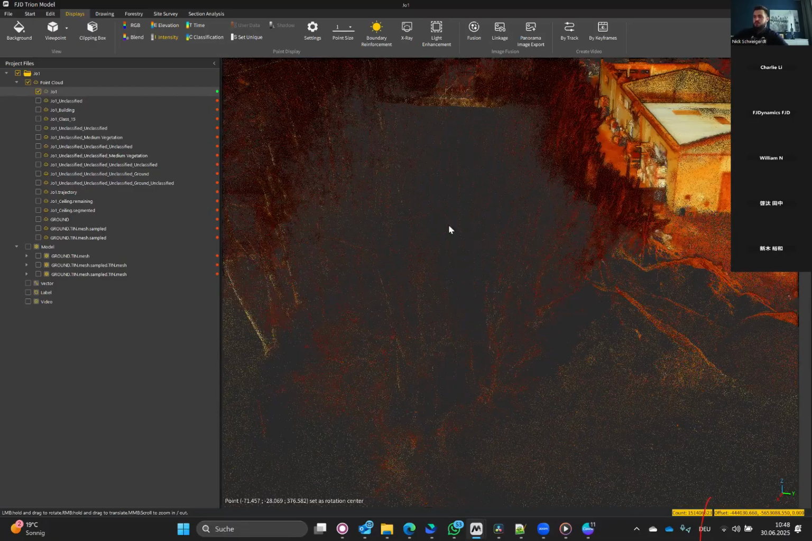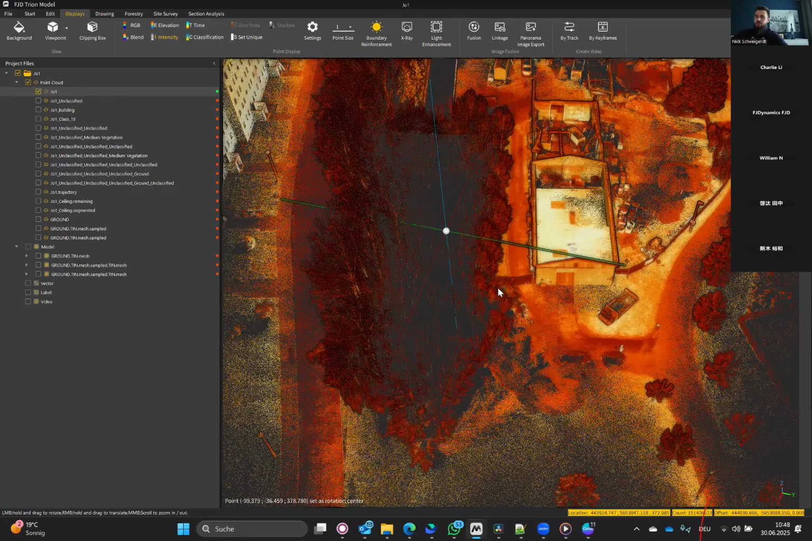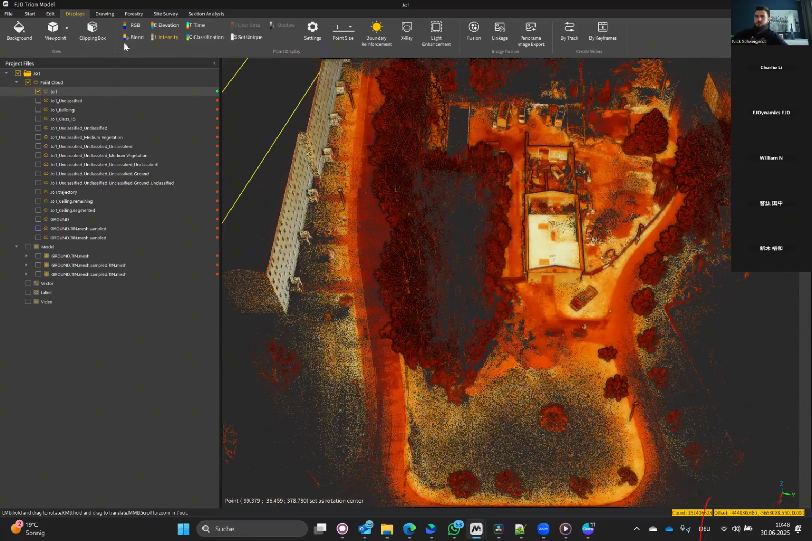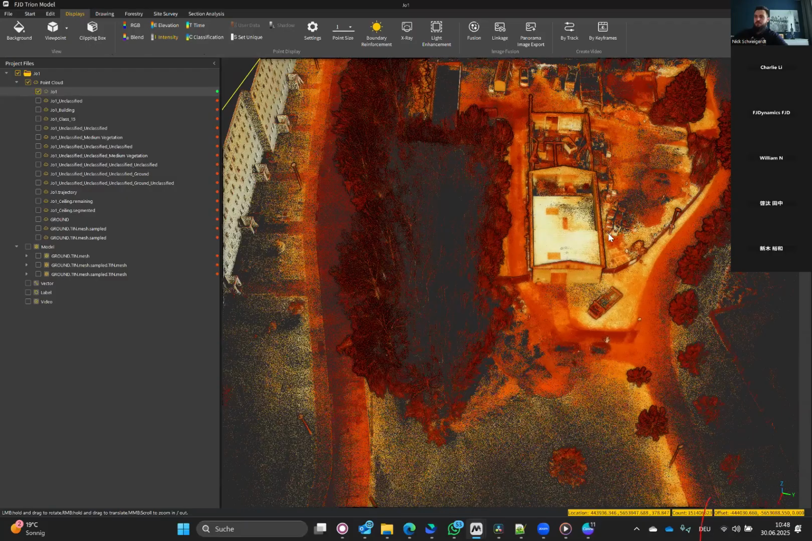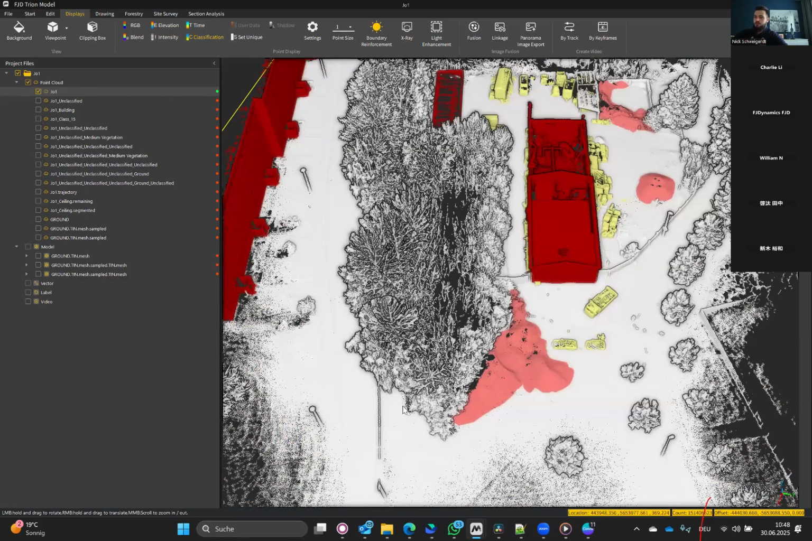In order to get your terrain model done, we first need to classify everything that does not belong to the ground.